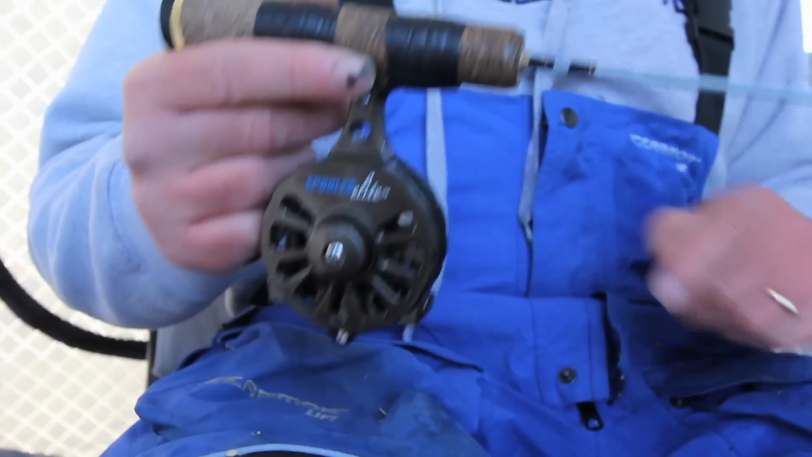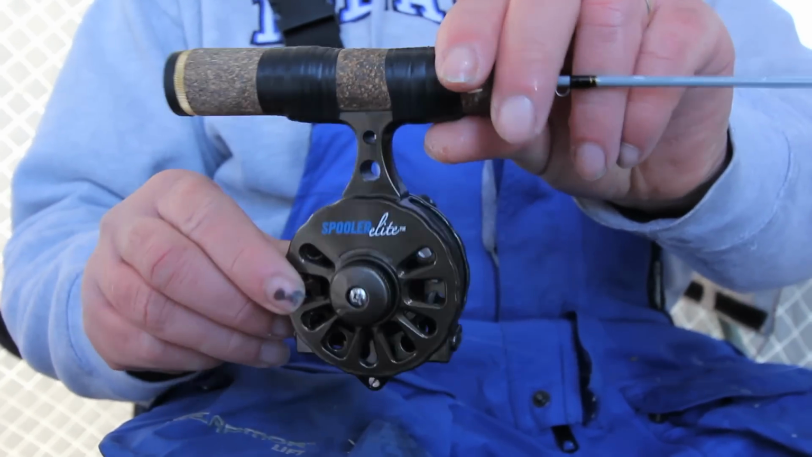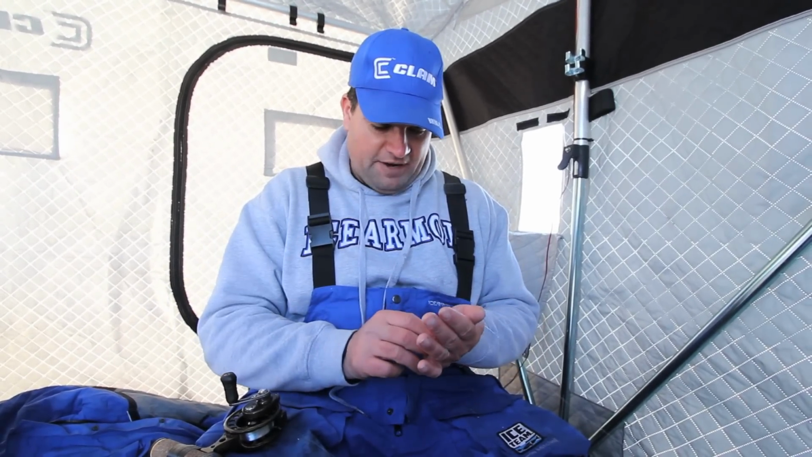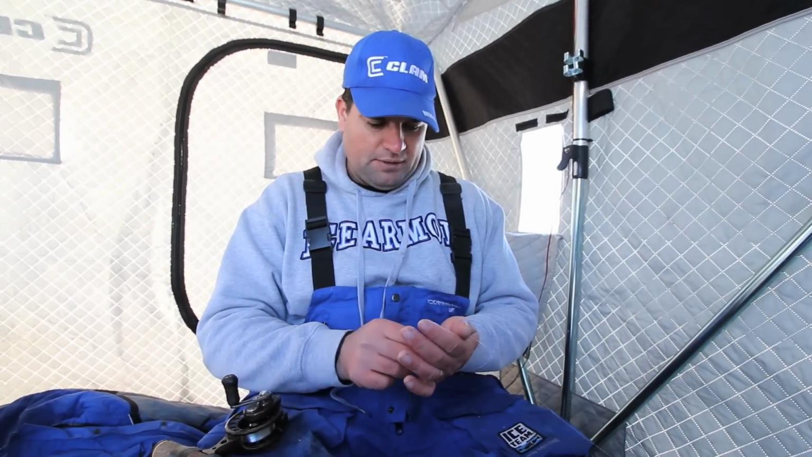And so that's why so many people have gone to something like this. It's the Elite Spooler from Clam. This is a very good option for just a straight line spooler type reel. But the thing about this is that you can manage your line so much more effectively, in the sense that you work up a lot less twist with this type of reel. And so it's not for everything. It's not a silver bullet that you need to use all the time.